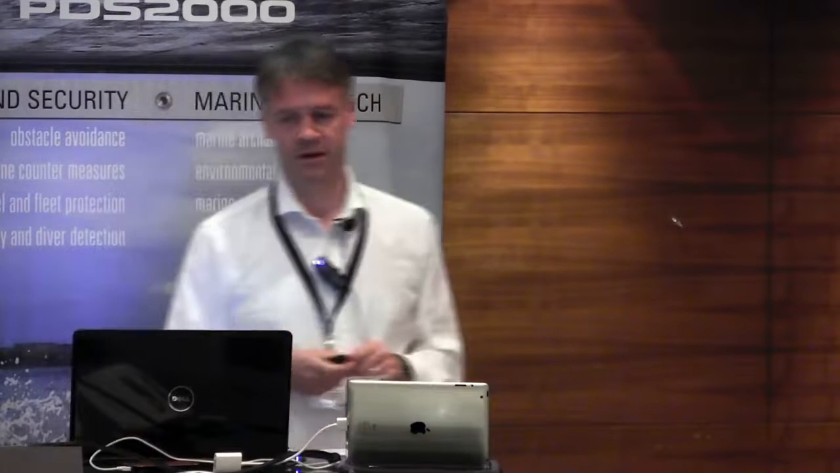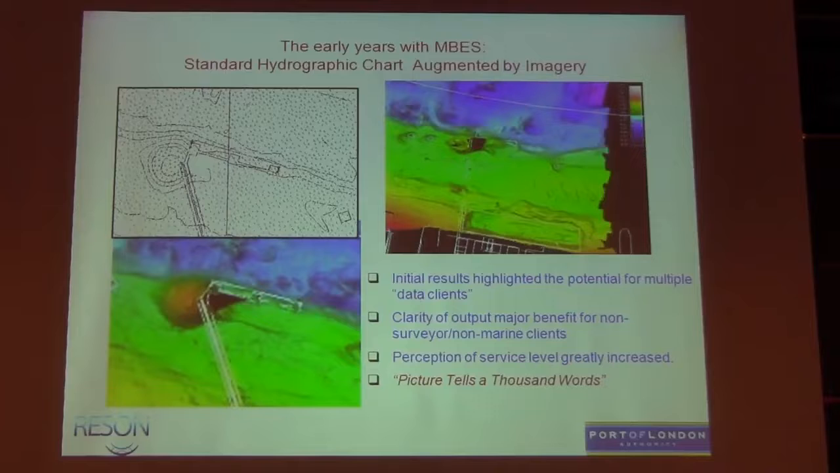So in the early years, when we started to use our 8101 and 8125, we've got our standard bathy chart of a berth. It's in plan there. The idea is the clarity of the output we were getting; we'll see the same resolution on that screen, but in the image we see, this is the same chart. There's a large spillage of material off a conveyor, often loading here.